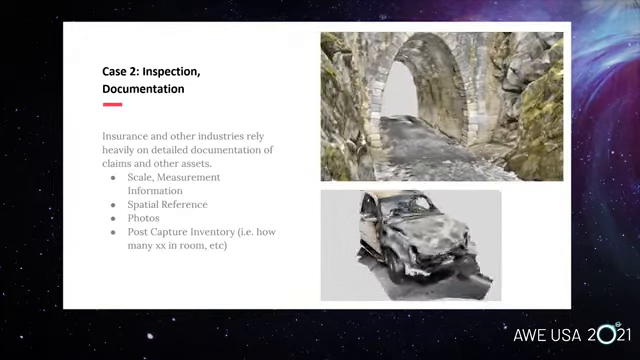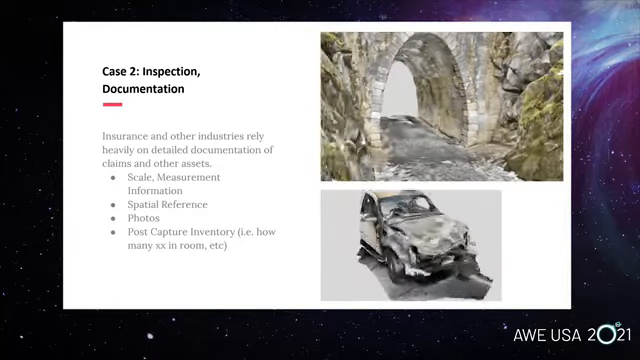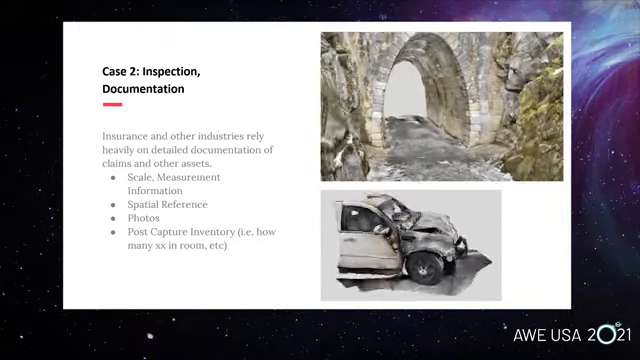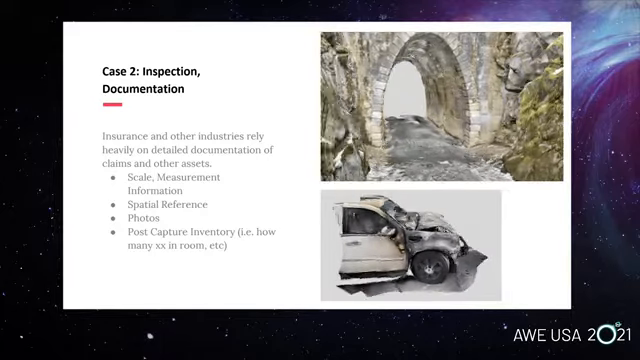And then as I talked about earlier, documentation has been a big one. We have a lot of people using it in conjunction with drone photogrammetry, or here we're showing an old tunnel in Virginia that was inspected, or a car crash. But it's being used in a lot of different ways.